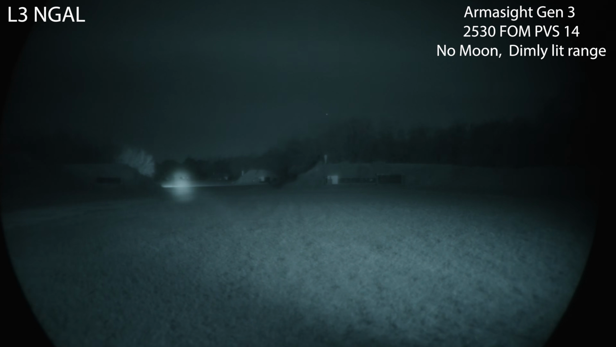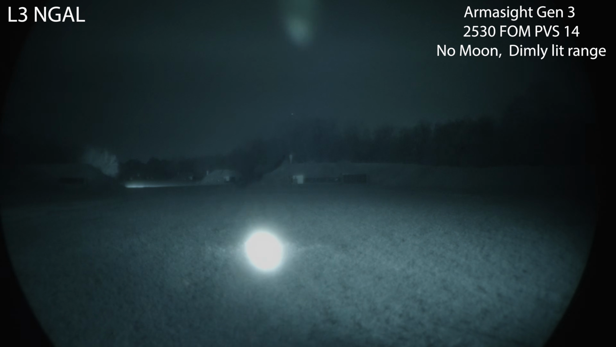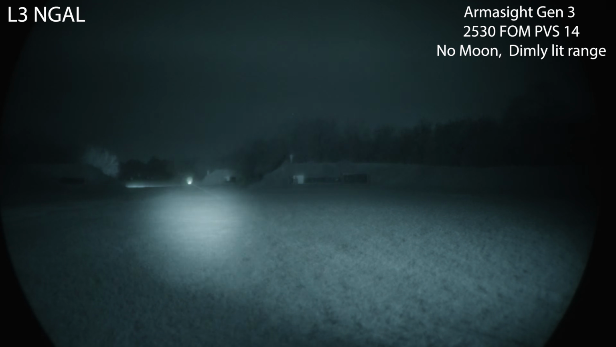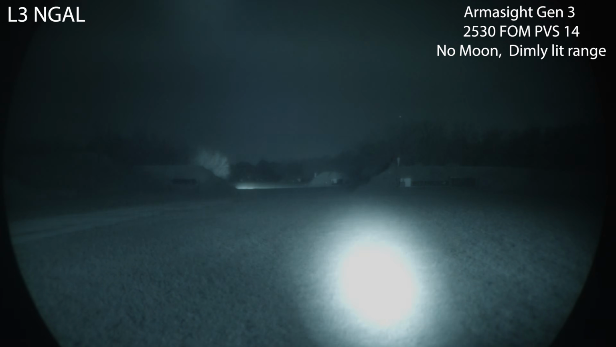So 500 yards, clearly distinguishable. Let's see what happens when we go to dual high. See if it kind of helps tame that laser bloom we were seeing in the pitch black. Maybe a little bit, not a whole lot. Let's put that diffuser over the laser.